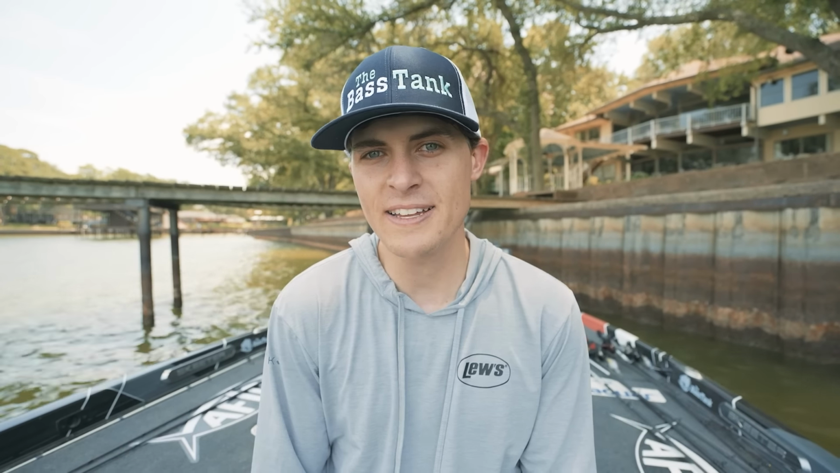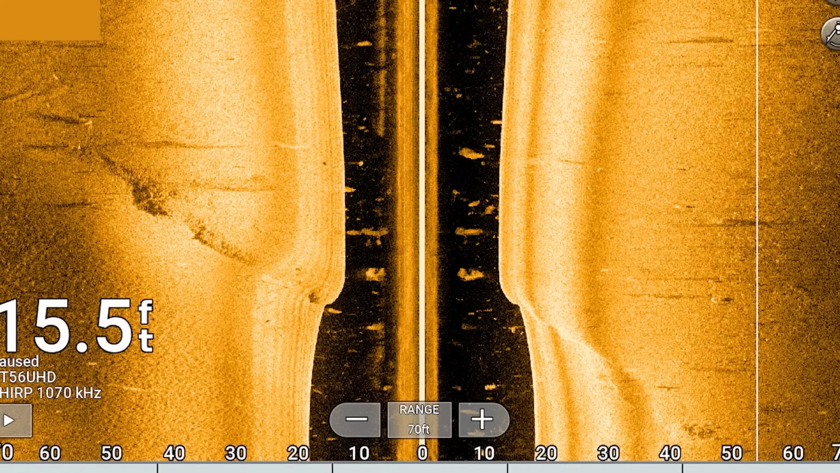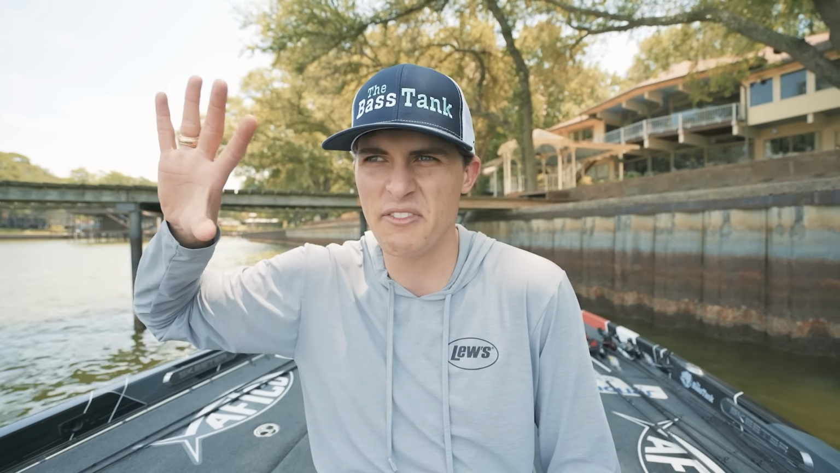So I like to have my side scan for brush piles anywhere from 70 to 100 feet out on each side of the boat. I think that gives me a good middle ground between having a whole bunch of distance to cover to just see anything and being able to have a little bit of clarity to really tell what I'm looking at. Usually within 70 feet is where my clarity gets best. 70 to 100 feet, I can see the stuff, but I can't exactly tell what it is.